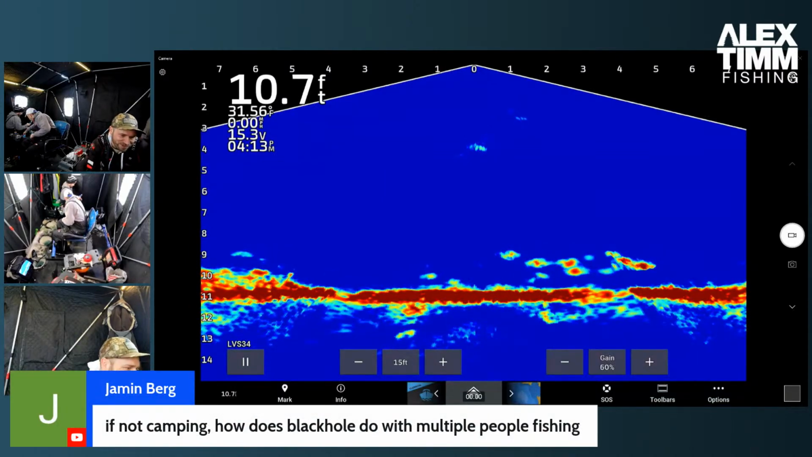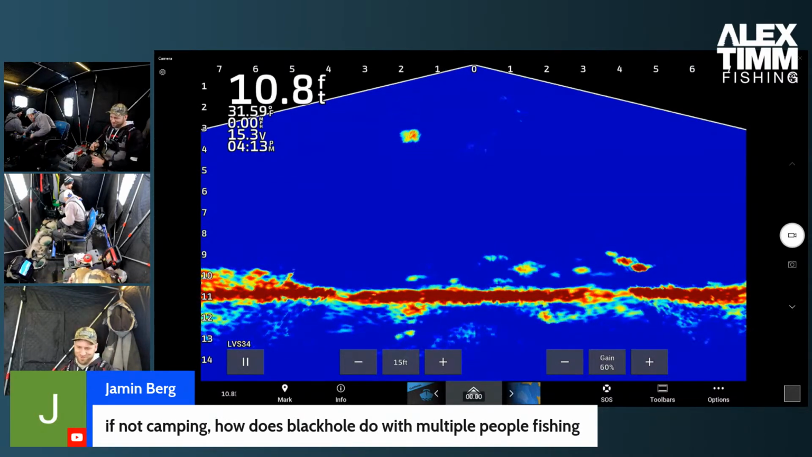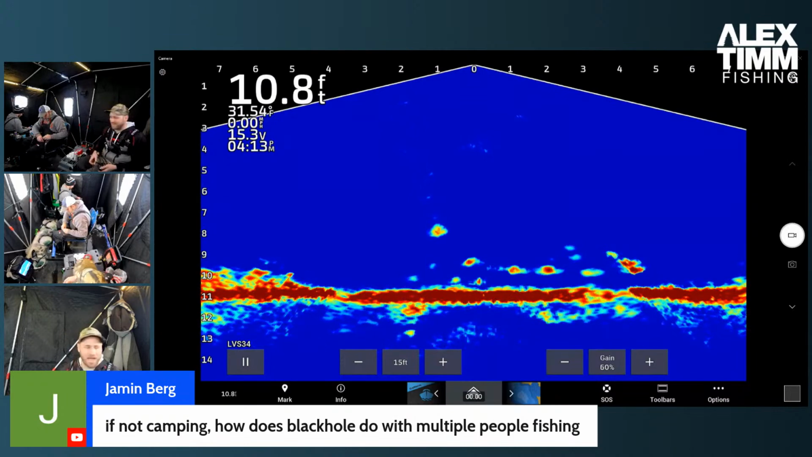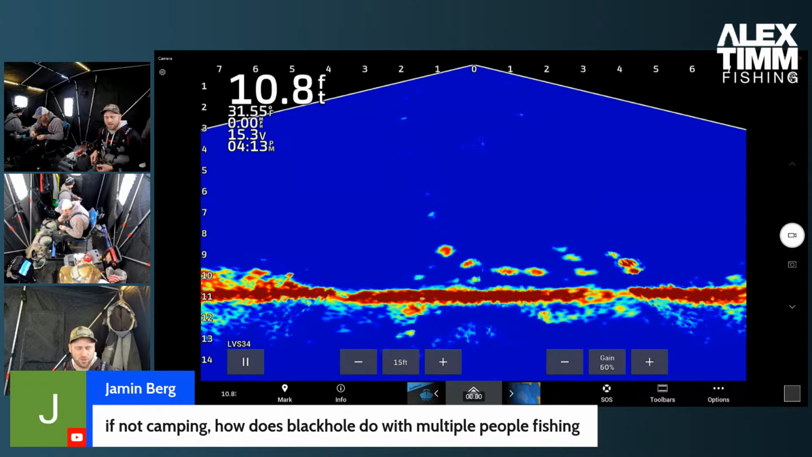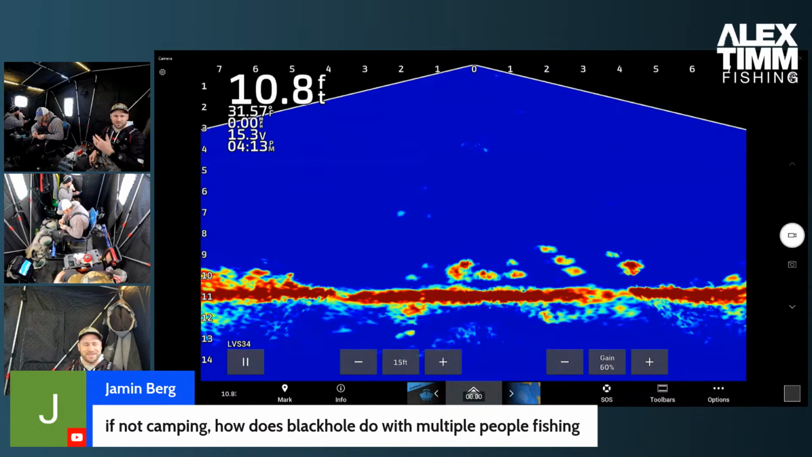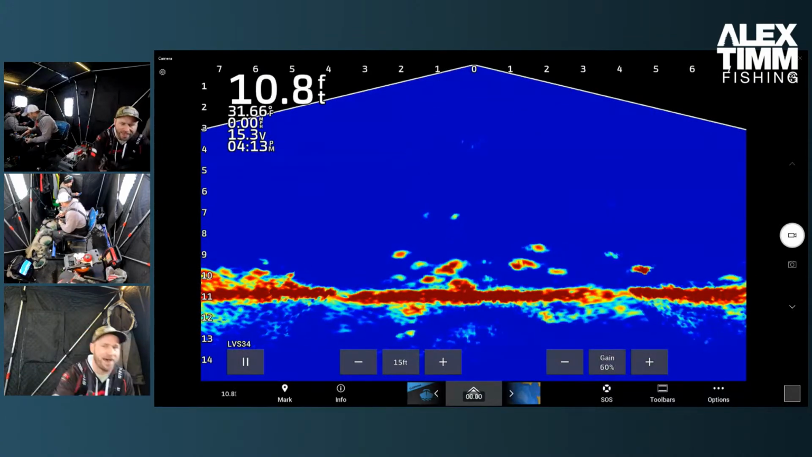If not camping, how does Black Hole do with multiple people fishing? Well, John, Kyle, how's the Black Hole doing with multiple people fishing today? Doing really well. A lot of space. Yeah, I would say it works pretty well. They both said it's working pretty well. It's nice. We obviously don't have the cots or anything in here. You guys can see the different views that we have.